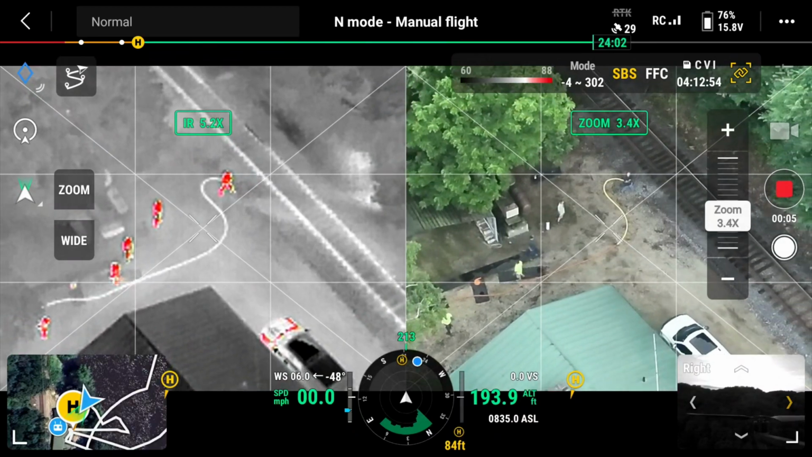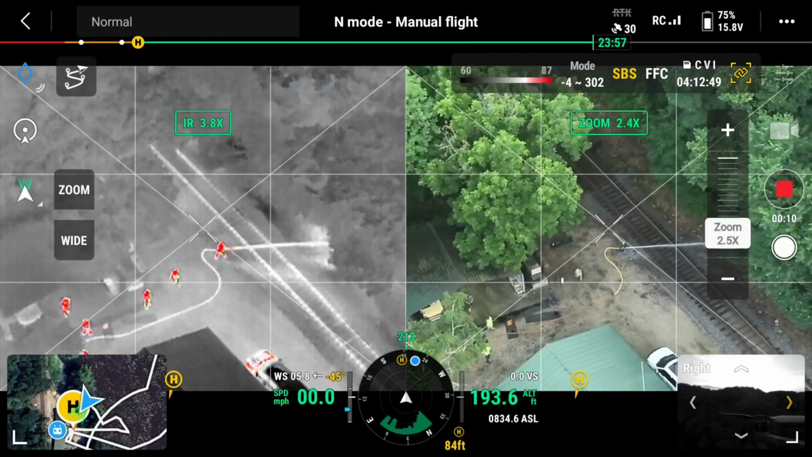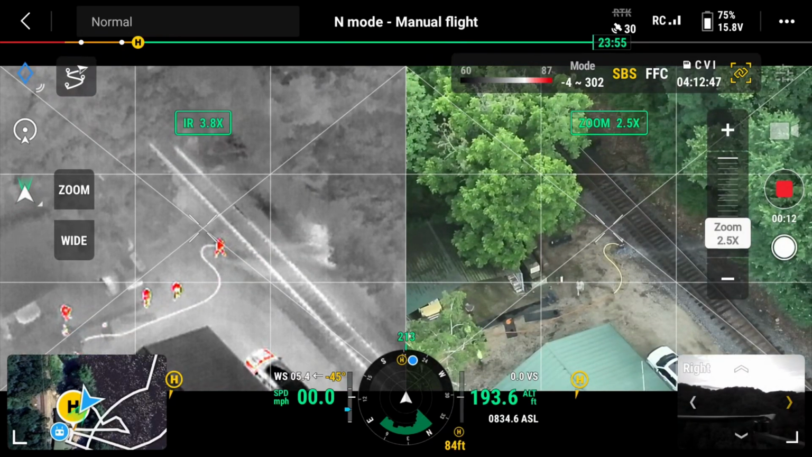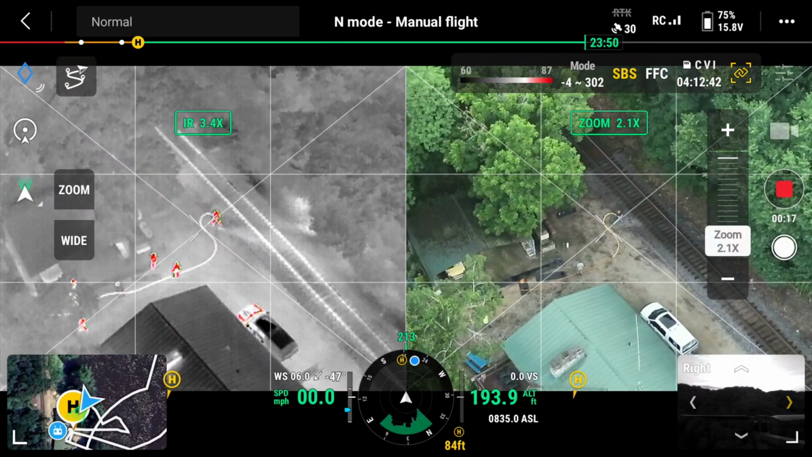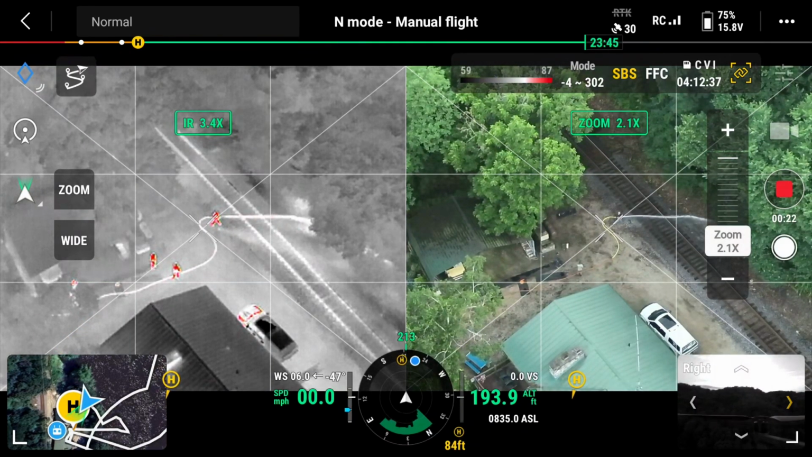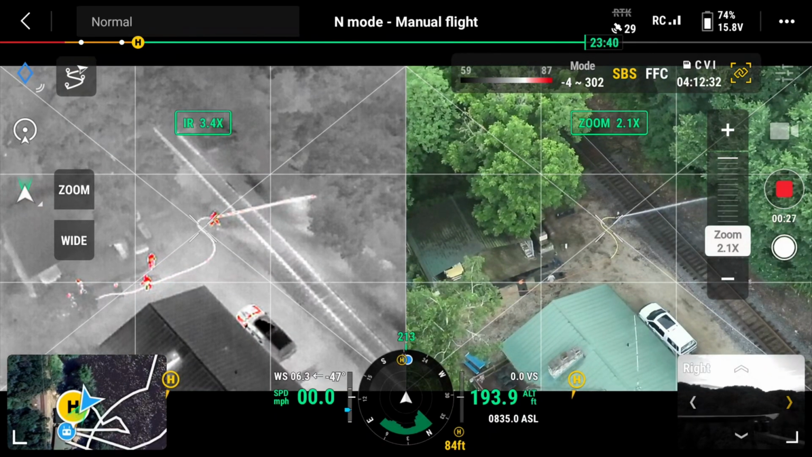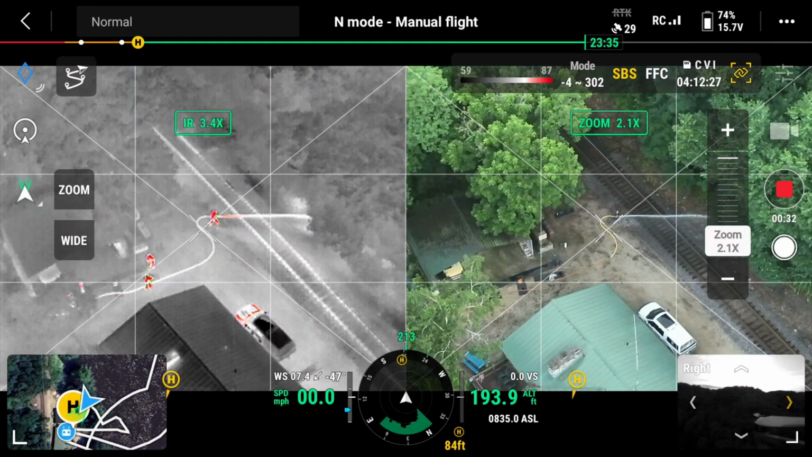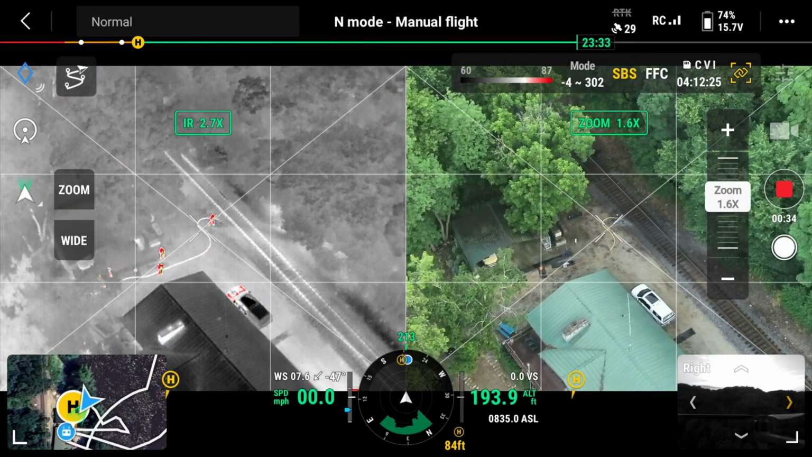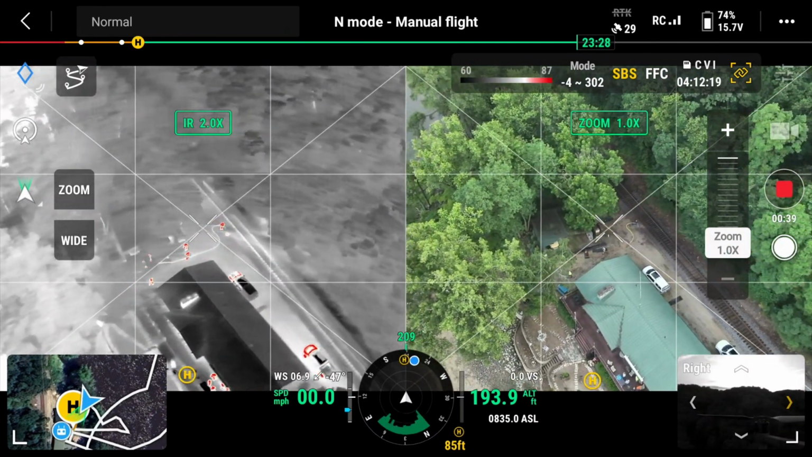So this would be a good video for your heat signature off the truck too. Yeah. So here you can see, if you can imagine if there was a fire, a brush fire or something, you'd be able to spot out where's that fire going, where's the hot spots. Hey, you need more water, or the rafters, if there's a building fire. I mean, you could do a full inspection. So now we look back.